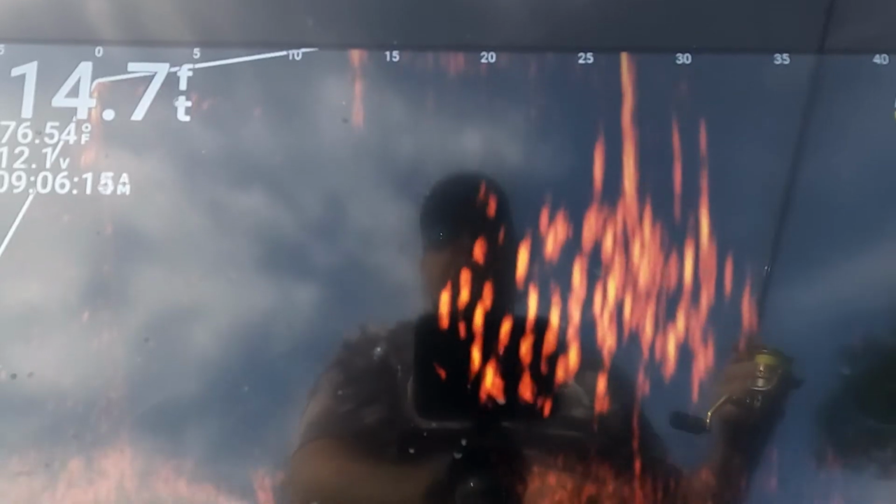So we're going to flip this around and get you hooked up to the live scope and see if I can show you a couple of shots up underneath there, not necessarily catching fish, but show you what that looks like and what I'm aiming for. We'll be right back. Take a shot here.